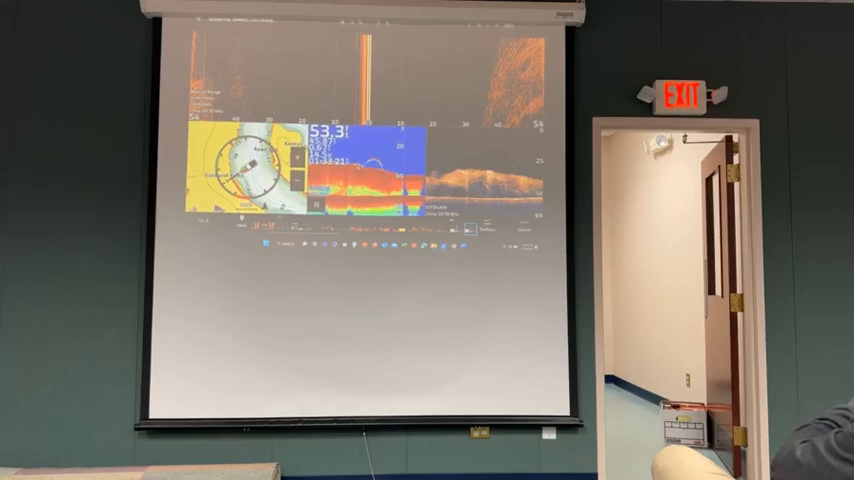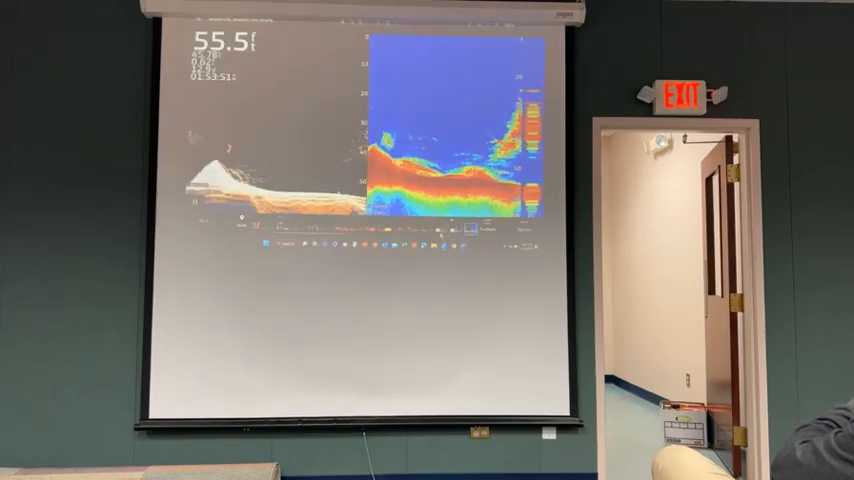That's probably his little buddy right there. And I think we've heard Captain Chad say on more than one occasion, when you see a big ball of bait like this, jig above it or jig below it, but don't bother jigging in the middle because you'll waste your time and annoy the bait. But anyway, that's what's going on that screen.